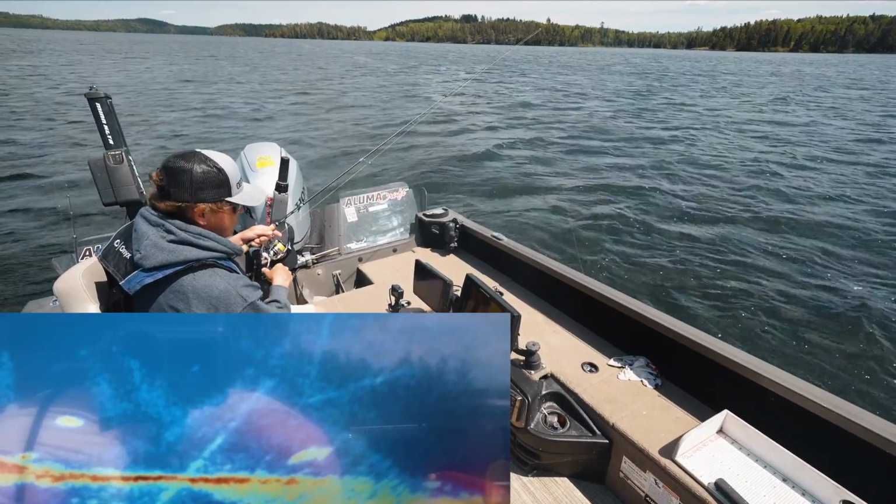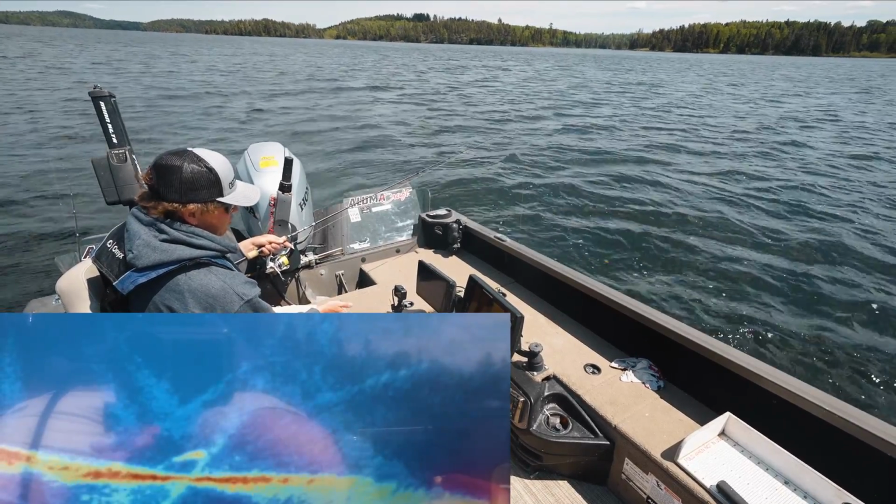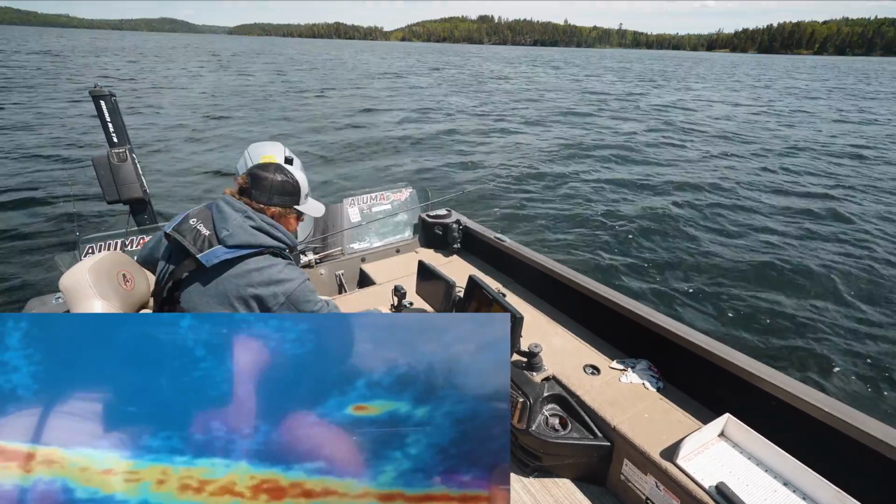Ooh, that guy's coming for it. I'm just going to hold it still. You don't need to do anything. This is the definition of finesse fishing, just holding a leech on a small little hook. He's right on it right now, and he just got spooked.